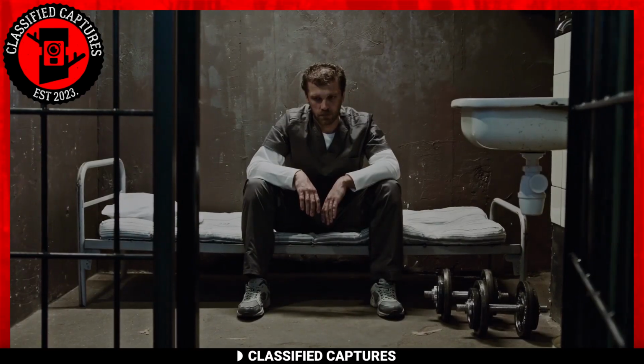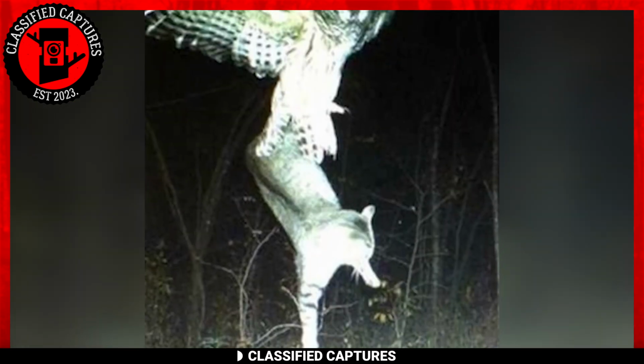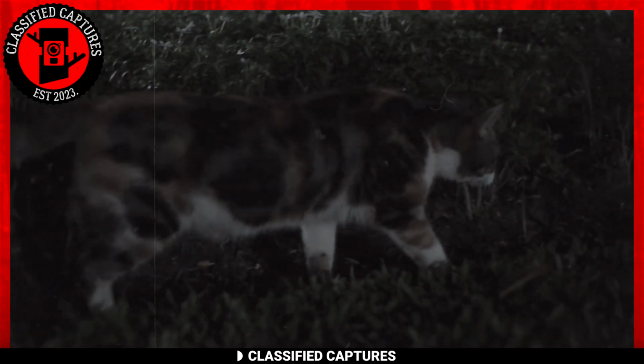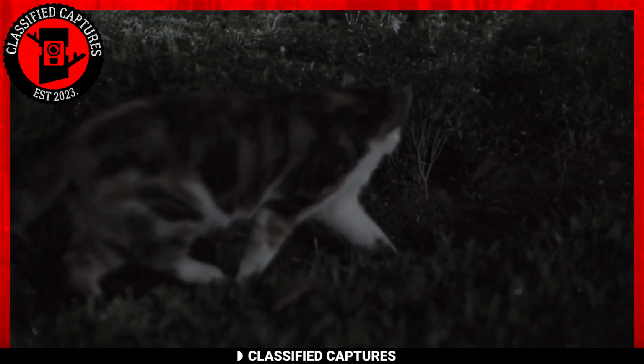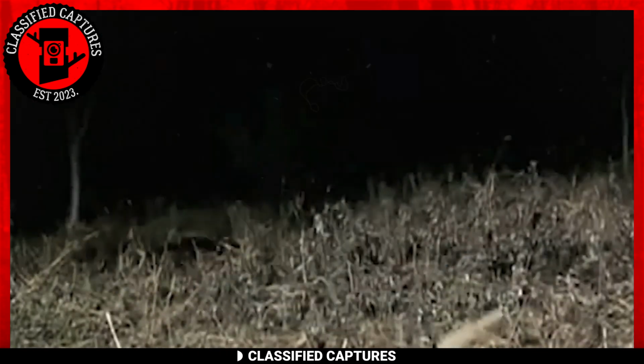Speaking of crimes, this next capture showcases an attempted murder. Without evidence, we unfortunately can't say for sure. Monsieur Pussycat was enjoying his night, taking a stroll, hunting some prey and feeling the breeze when all of a sudden, Madame Owl attacked him for no reason.